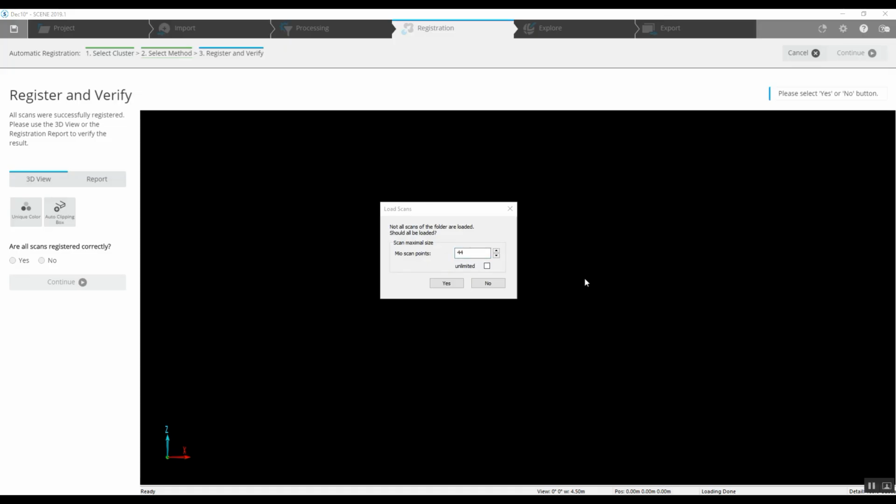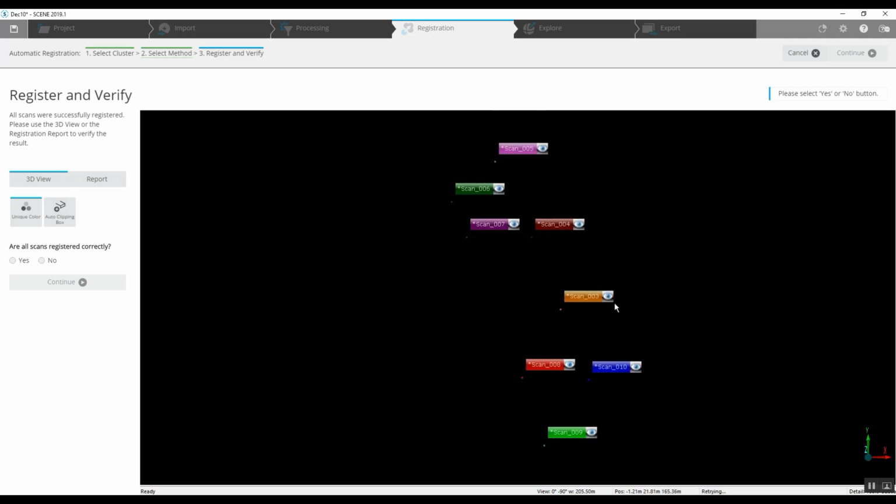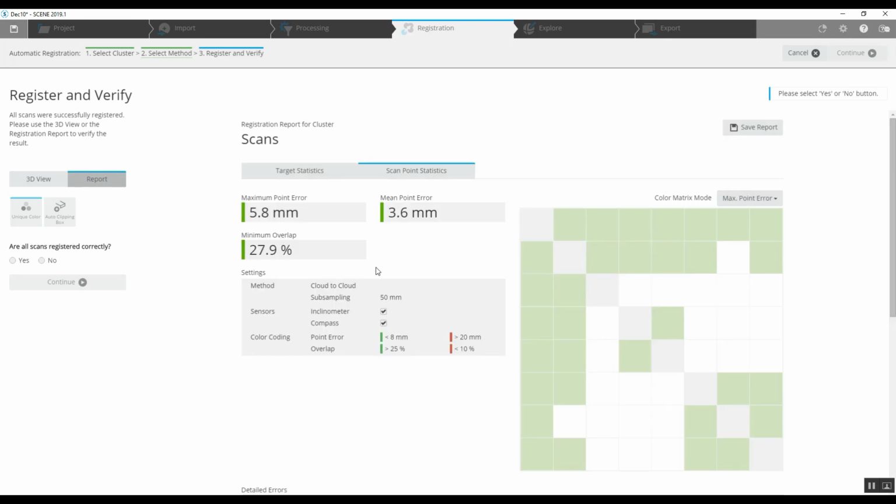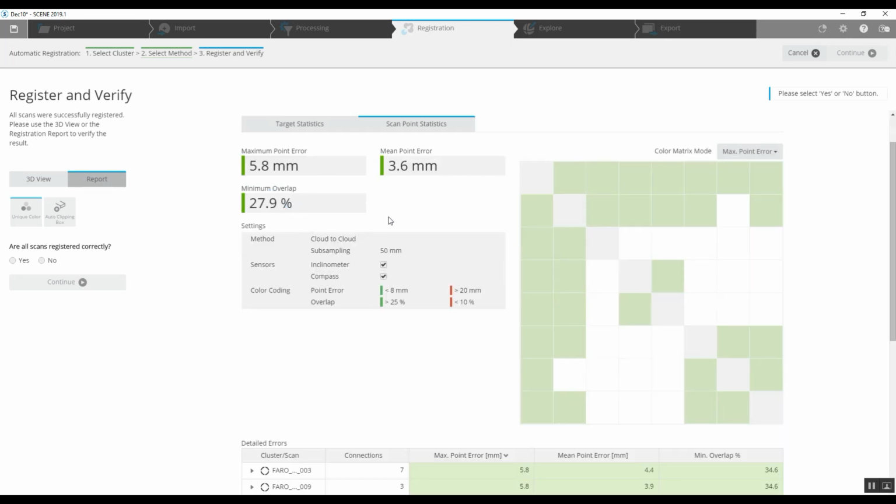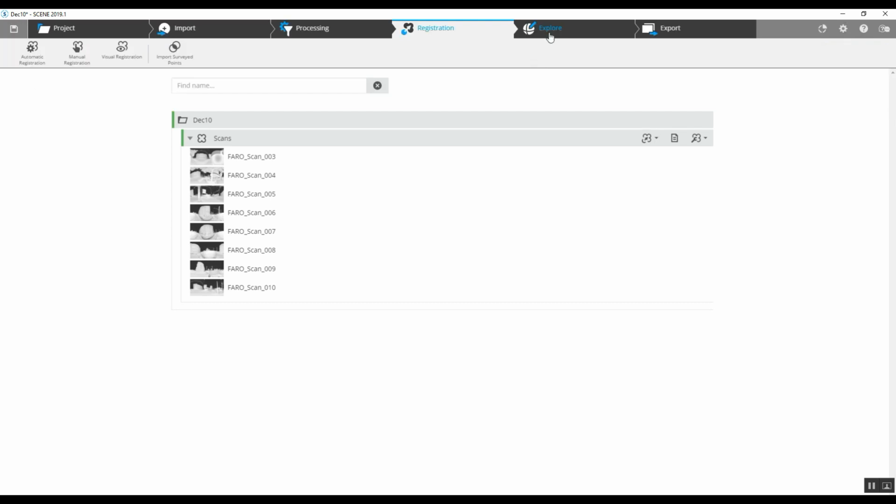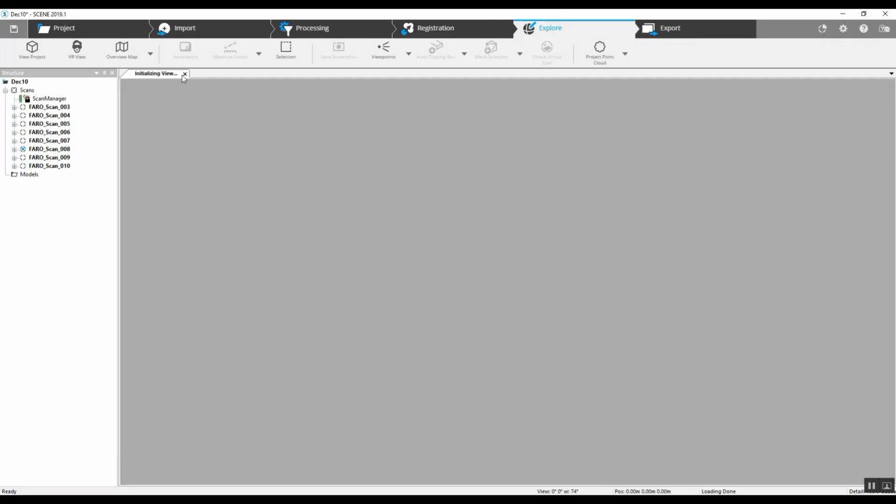Our registration has been completed. We will go ahead and load this all up. Looks as though the scans came out in their correct locations. In our correspondence view, as we're building, it's coming together well. We can jump into a report here. Our numbers look pretty good for an outdoor scan. And yes, we are registered correctly. And we can jump into Explore.